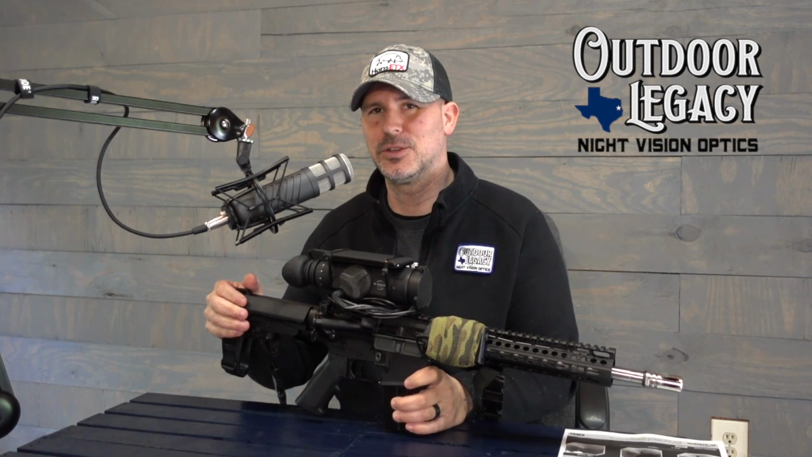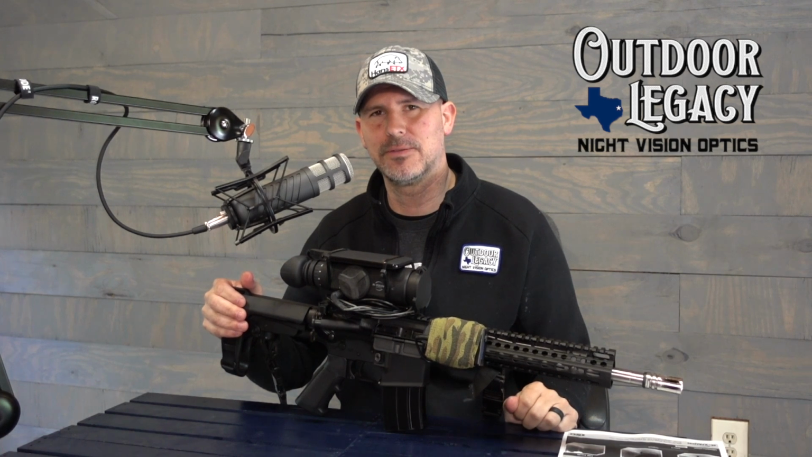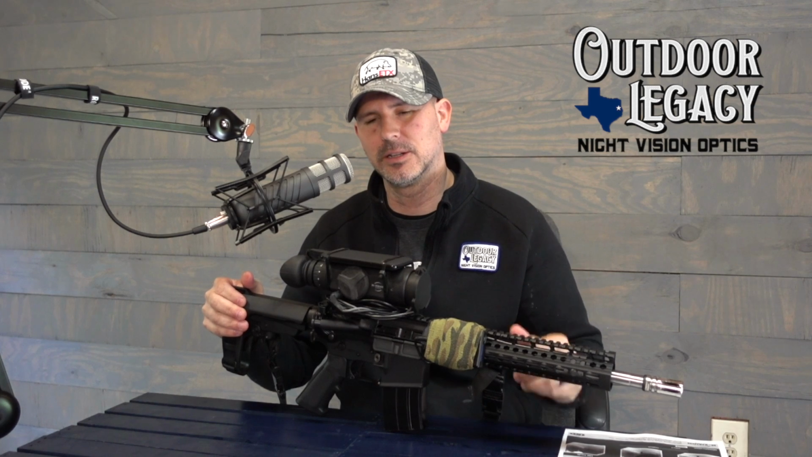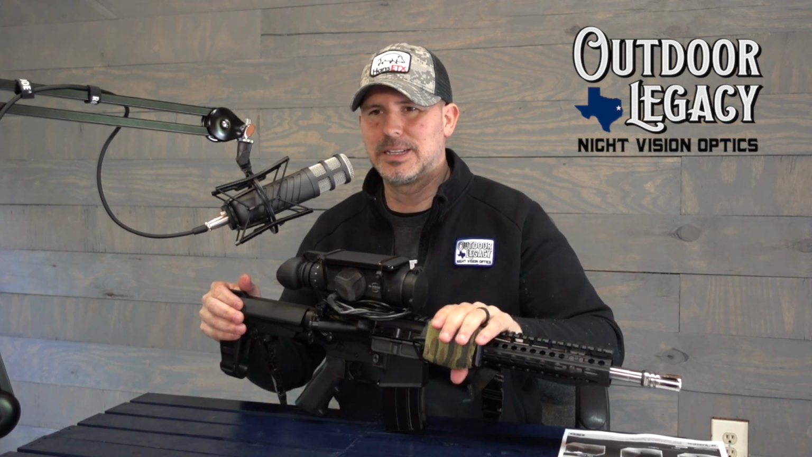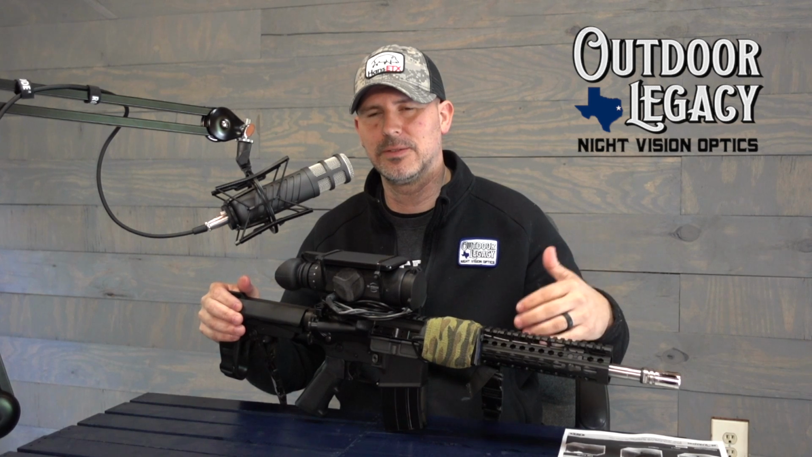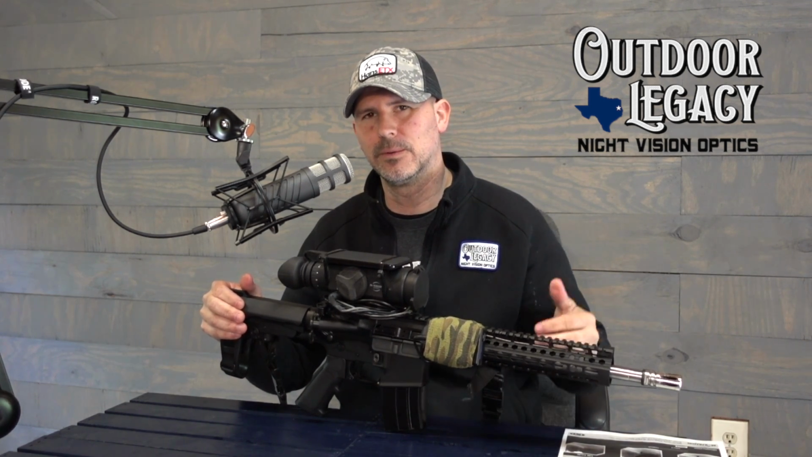I think if you purchase this unit, you're going to be very happy with it. Again, it's the base magnification of 1.75. The LRs are a base magnification of 3.5, so we'll get a chance to look at that and compare and contrast the different magnification levels. But for anybody that's hunting hogs or coyotes at closer ranges, 50 to 100 yards, even out to 150 yards, this scope would do very well.